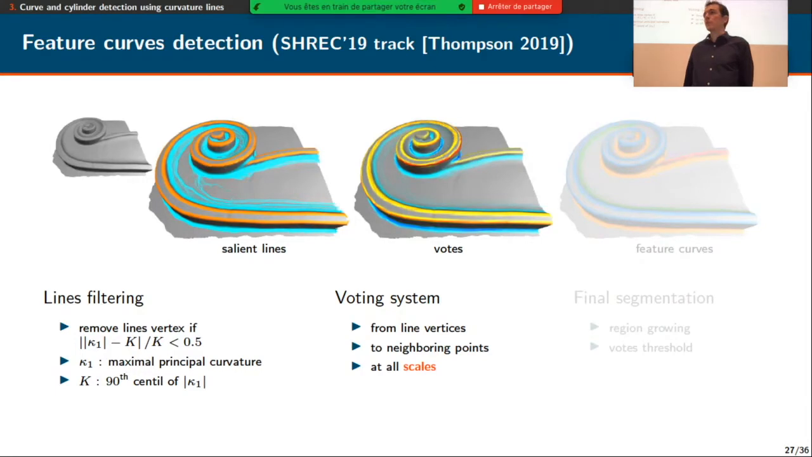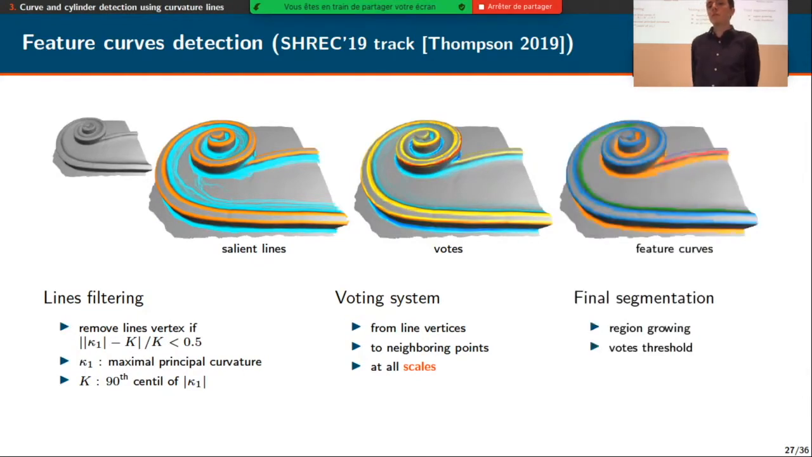Then we propose a voting system so that each vertex of salient lines gives a signed vote to its neighboring points in the original point clouds. And we do that at all scales so that we have a robust voting approach. And based on these votes, we finally obtain individual feature curves on the input shape using region growing over the point cloud.